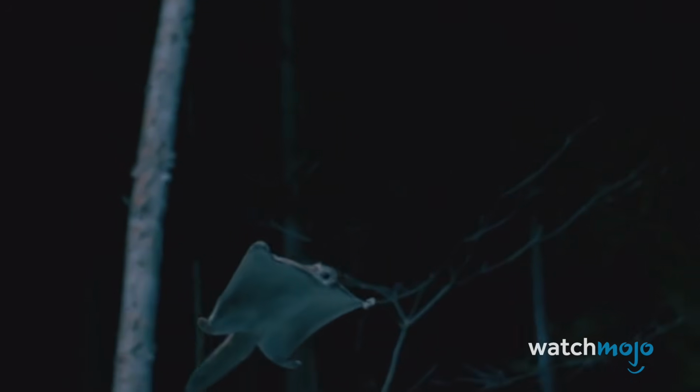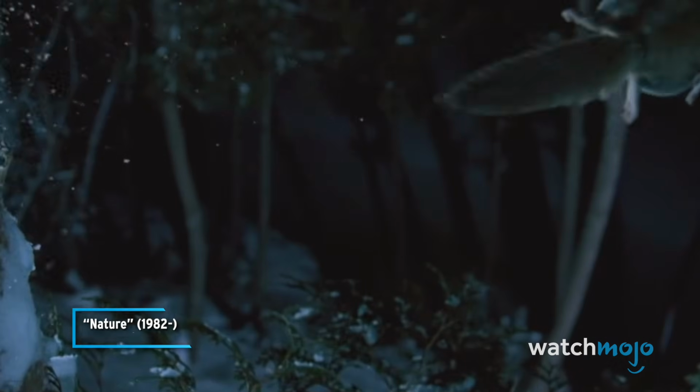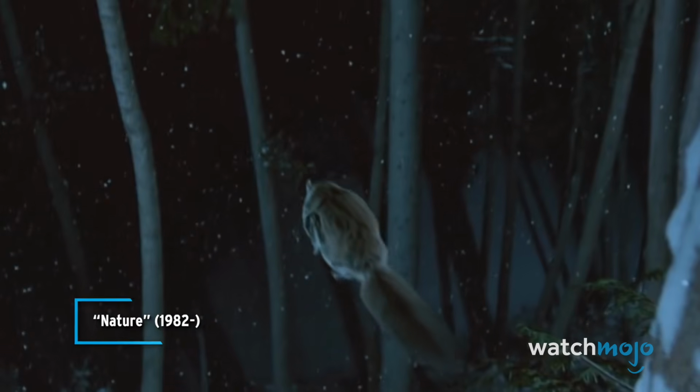Sadly for the deer, the creature is likely a flying squirrel, probably just hoping to share the apples. But in the darkness, the big mammal might have thought it was a bird of prey, or a demon, and we don't blame it. The result is these incredibly long leaps at speeds of up to 20 miles an hour.